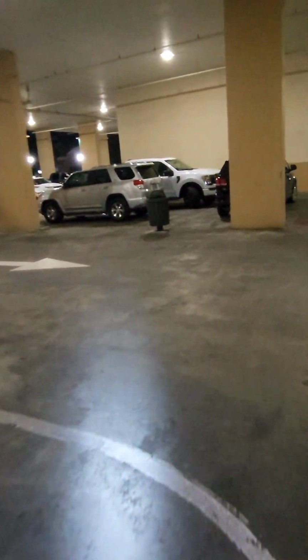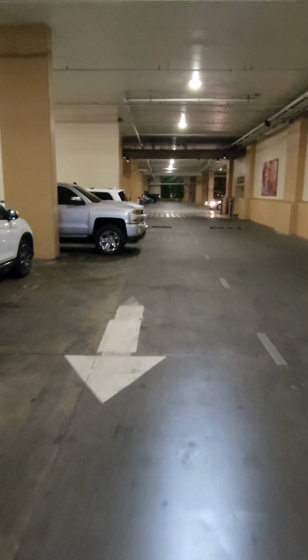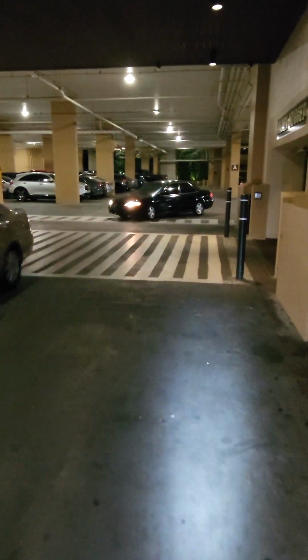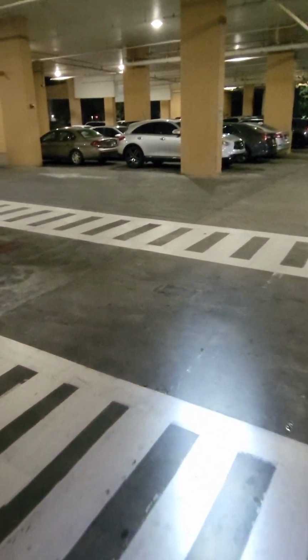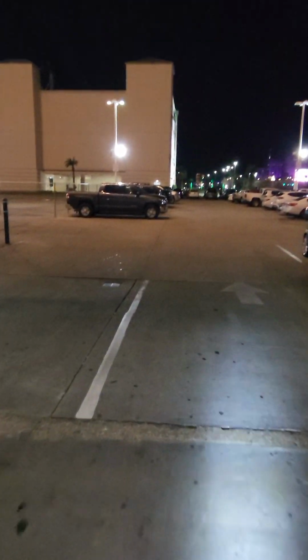Surprised they haven't sent anyone out here to run me off as much as I ride through here. It's kind of sad. I just use them for their facilities.